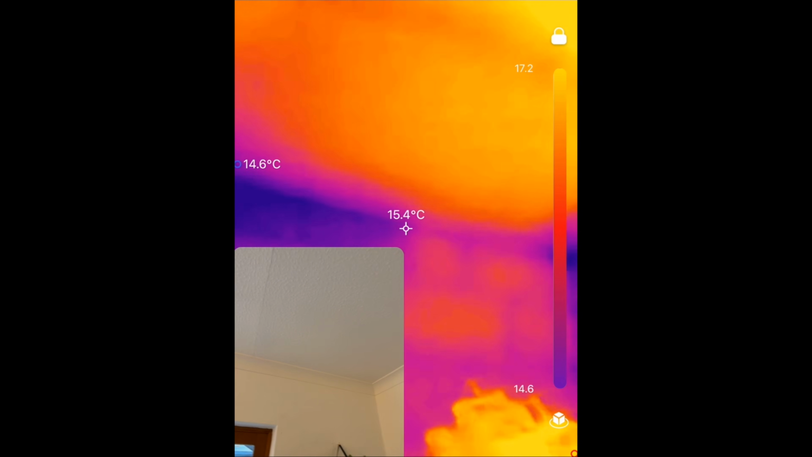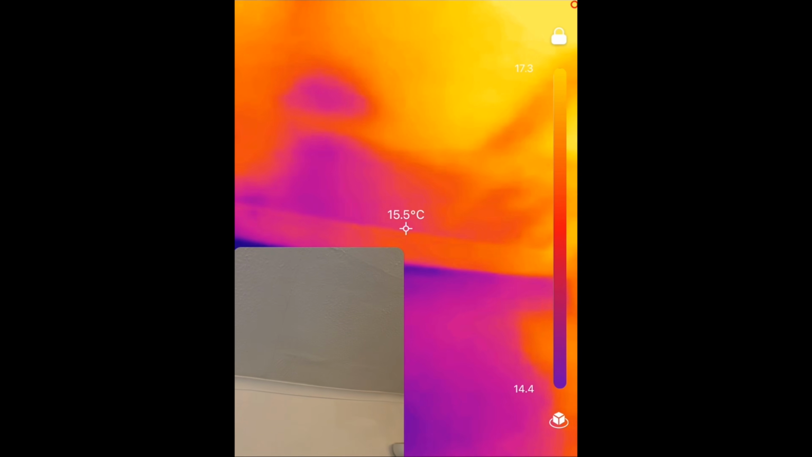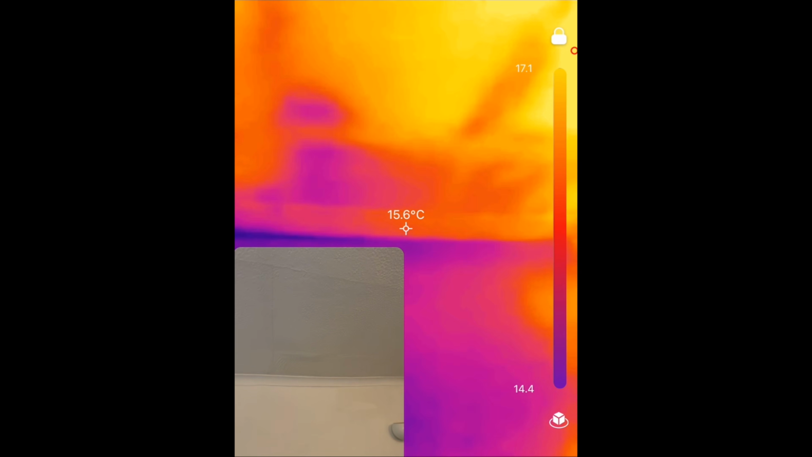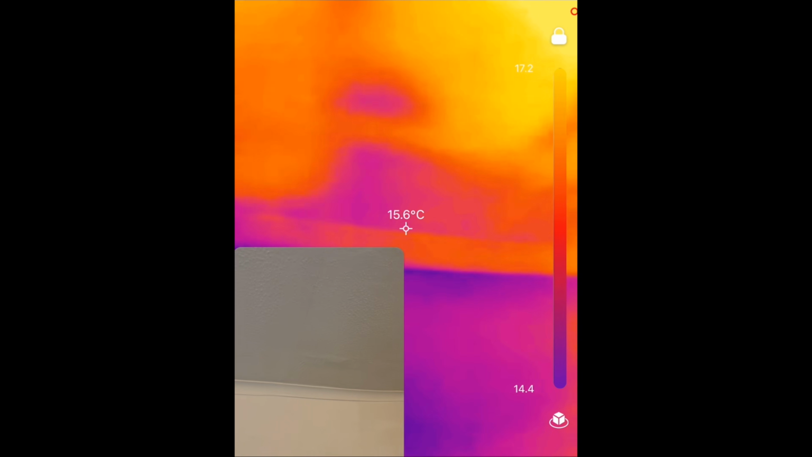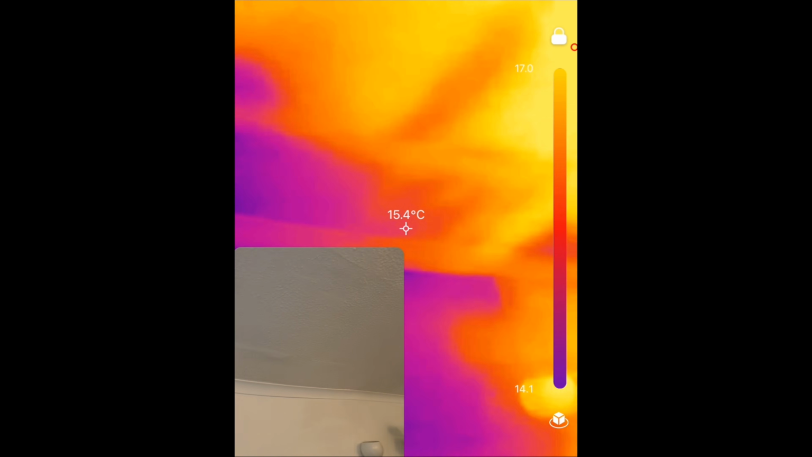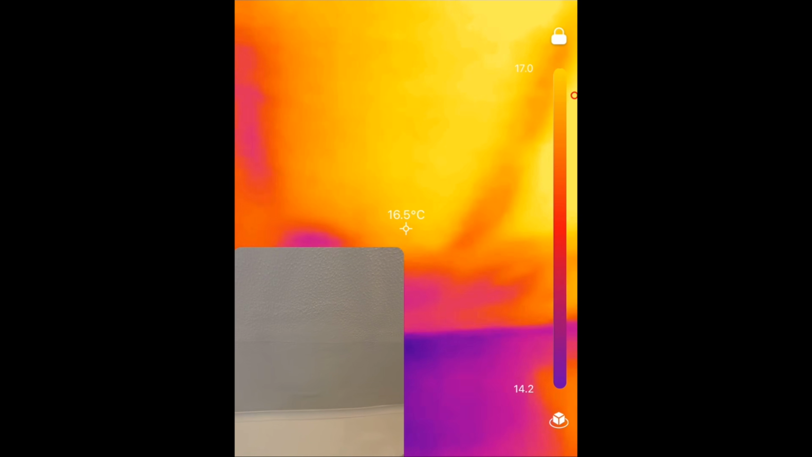But even on the top here of the house, I mean, that's very, very cold, isn't it? Look, in the corners there. Here there was a roof repair a long time ago. It's a little bit bumpy. I don't know whether there was a leak a while back, but you can see that there's a variation of temperature there, which implies, I think, that it's probably not very well insulated at that point.